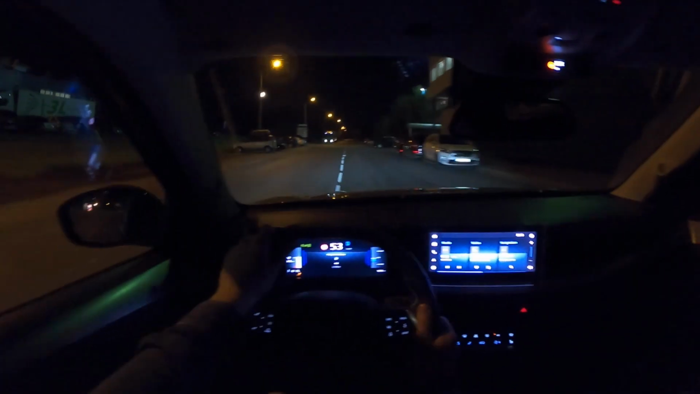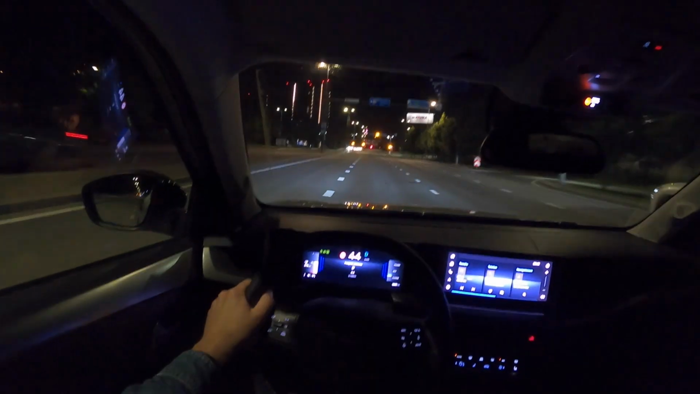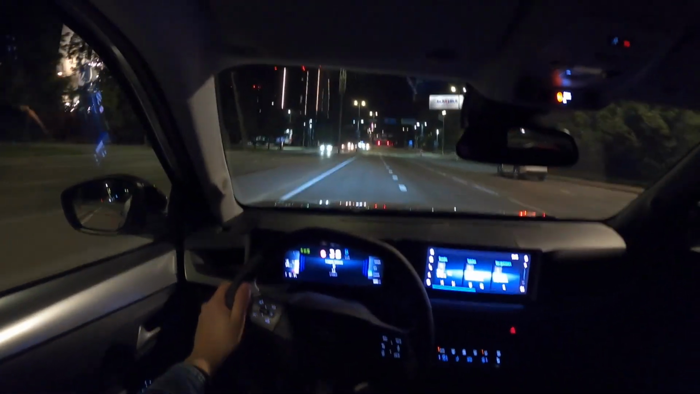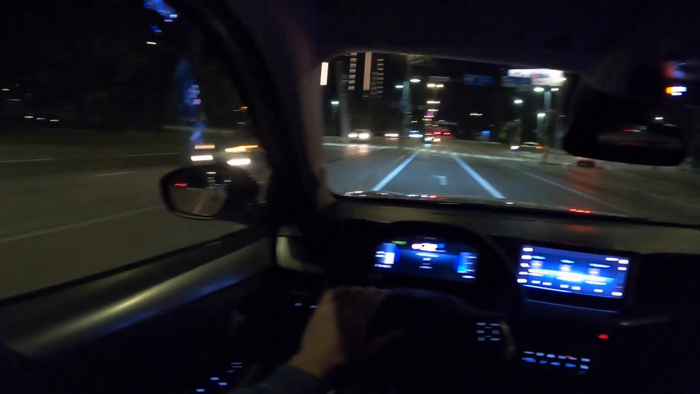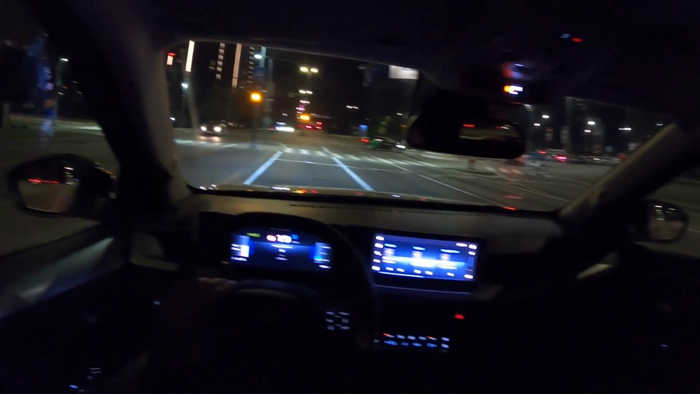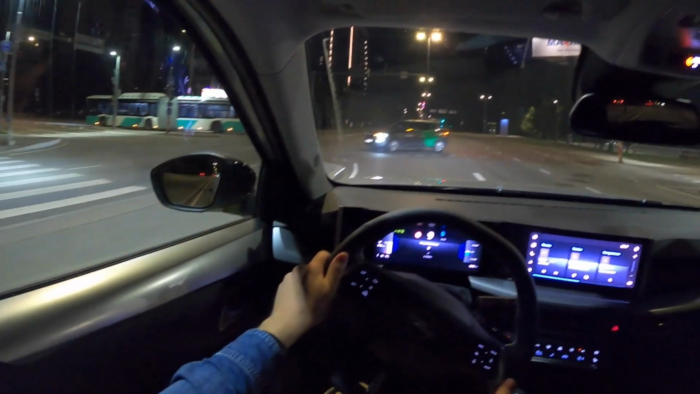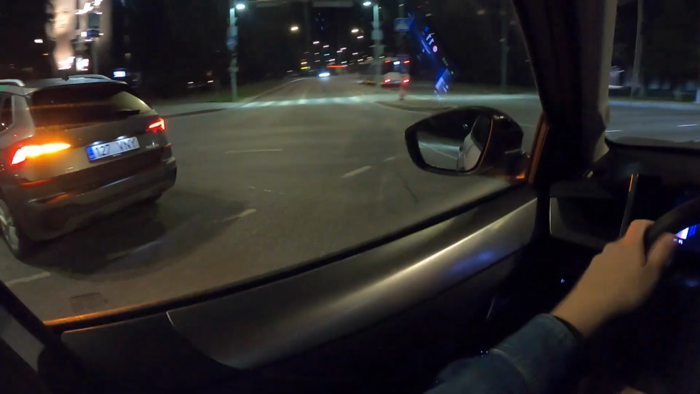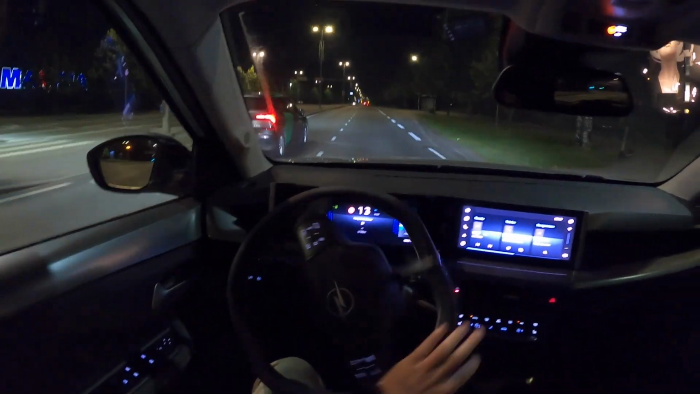So it's gone now. Turning radius is not bad.